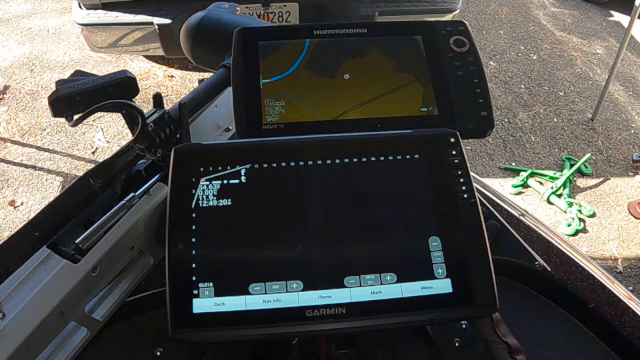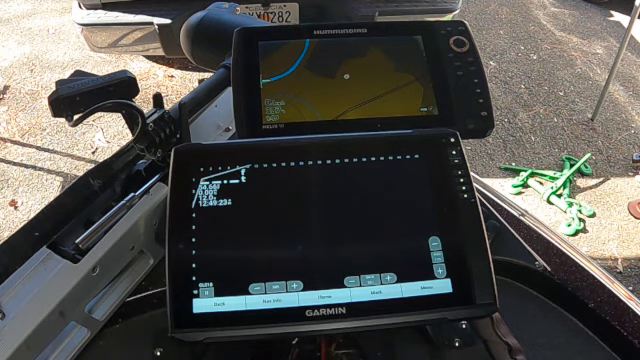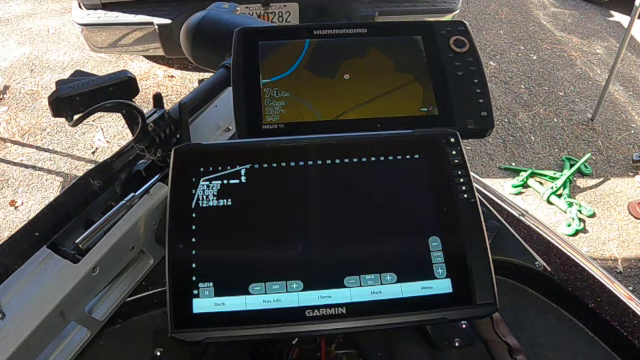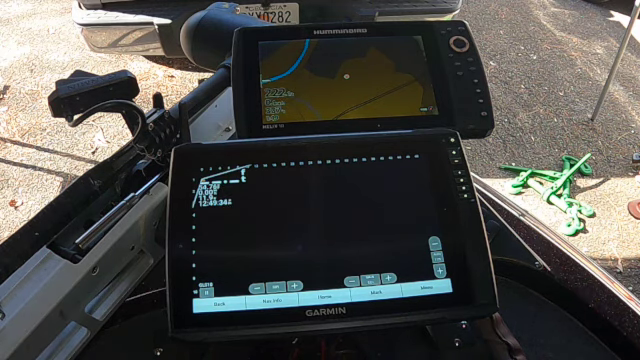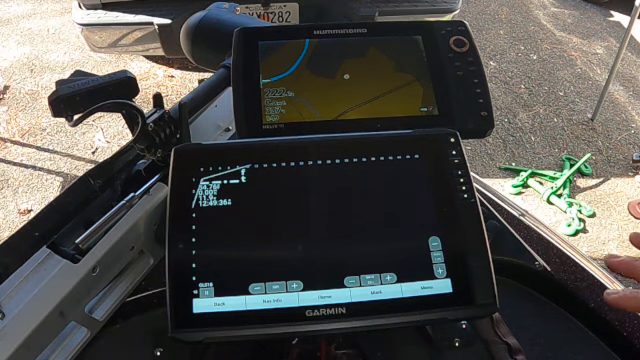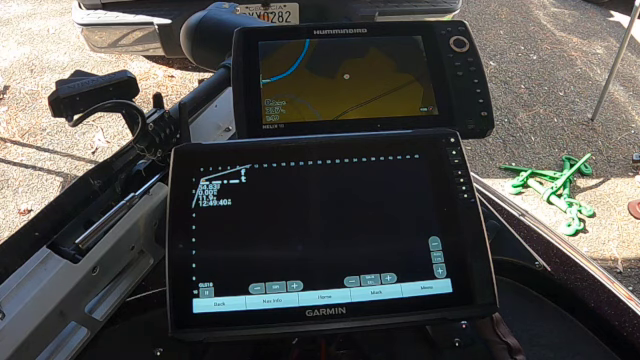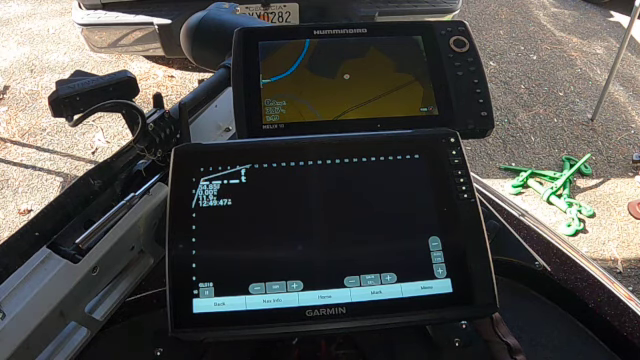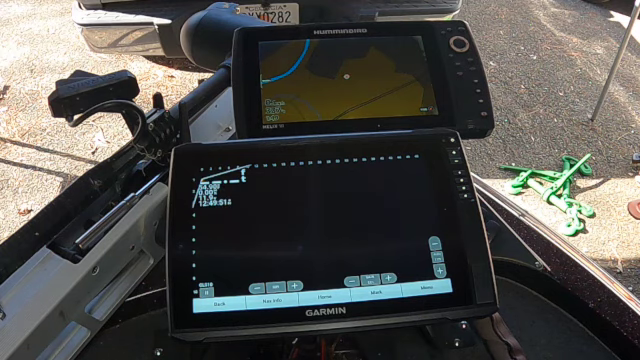Whereas on this Garmin, I can tell. I can look at a school of fish and see, okay, they're the size of a crappie, they're the size of a largemouth, they're the size of a giant catfish. It's a lot easier for me to tell the size of fish on this Garmin than on the Lowrance. Now, I haven't played with the Garmin side scan or Garmin mapping. I haven't used that much to be able to do a comparison.